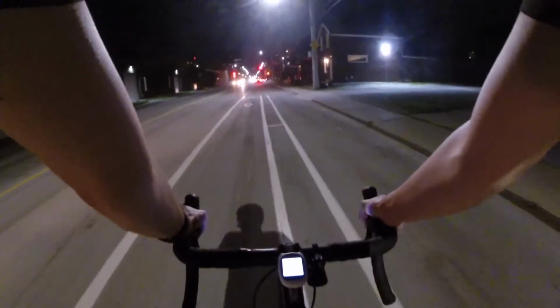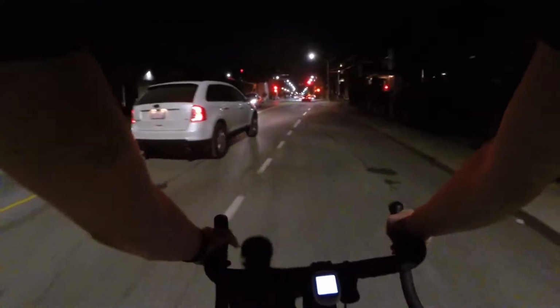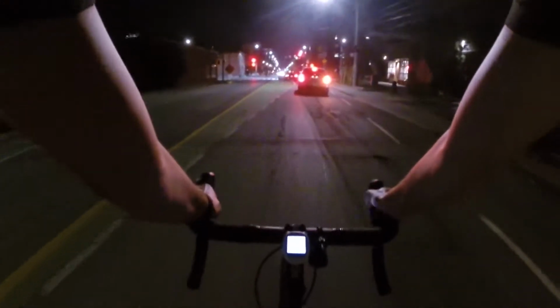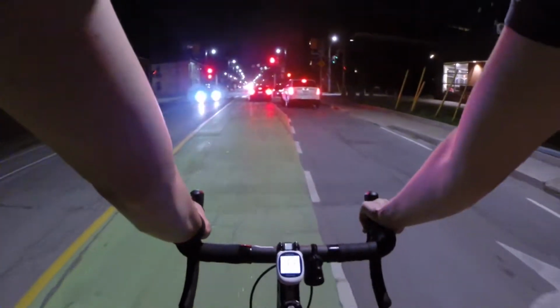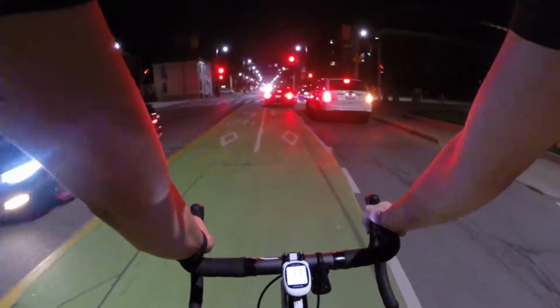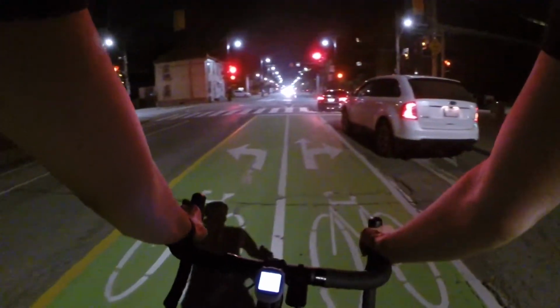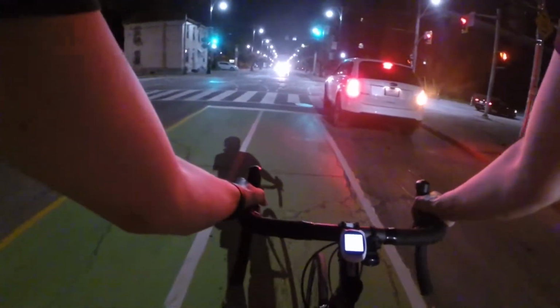This guy sort of stressed me out here. Gotta get left. There we go. Lovely bike boxes here. Not sure what that guy was doing, but there we go.